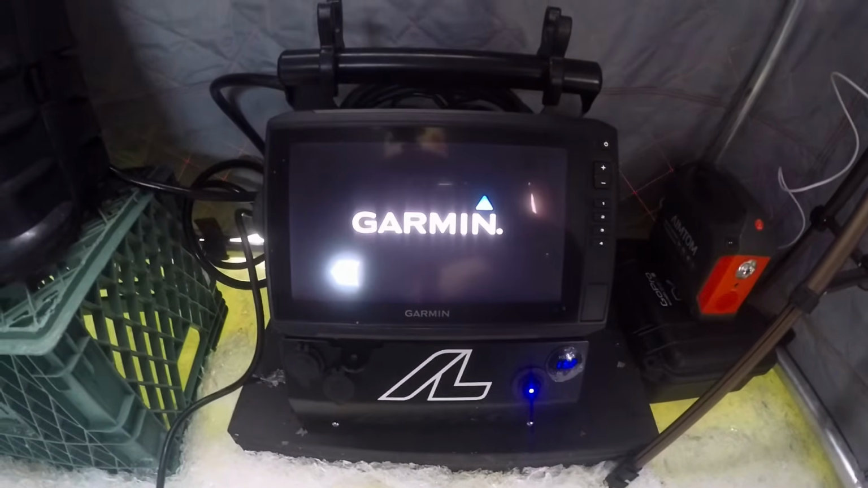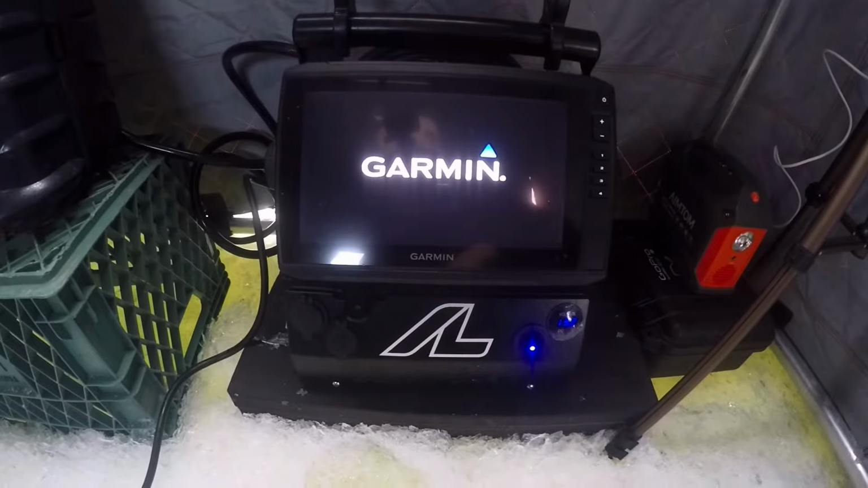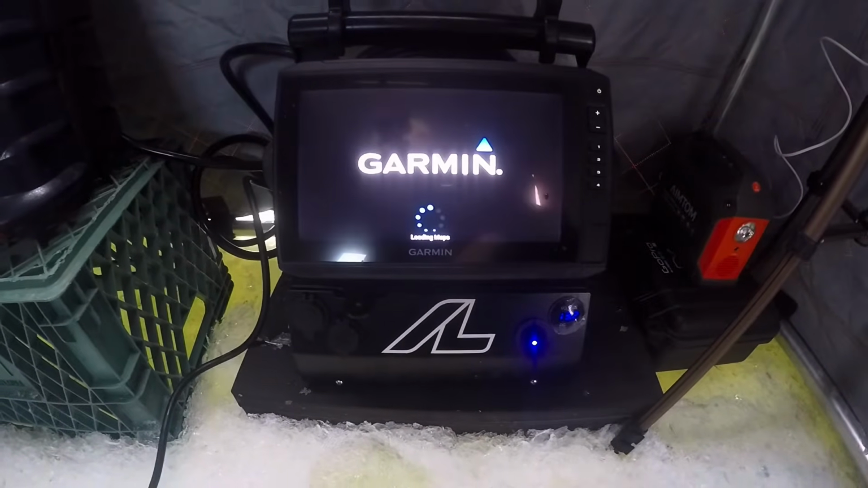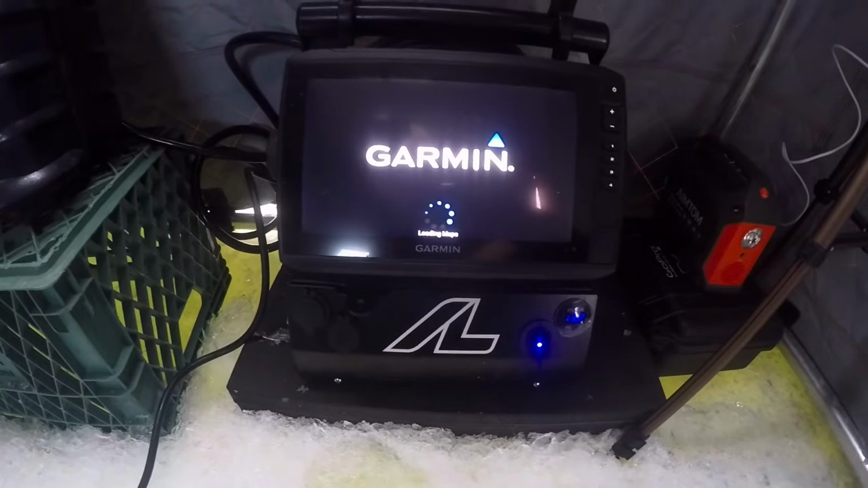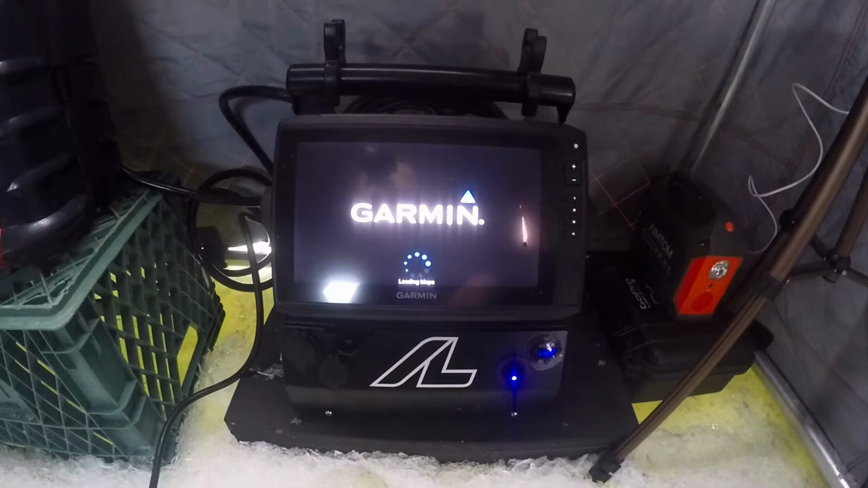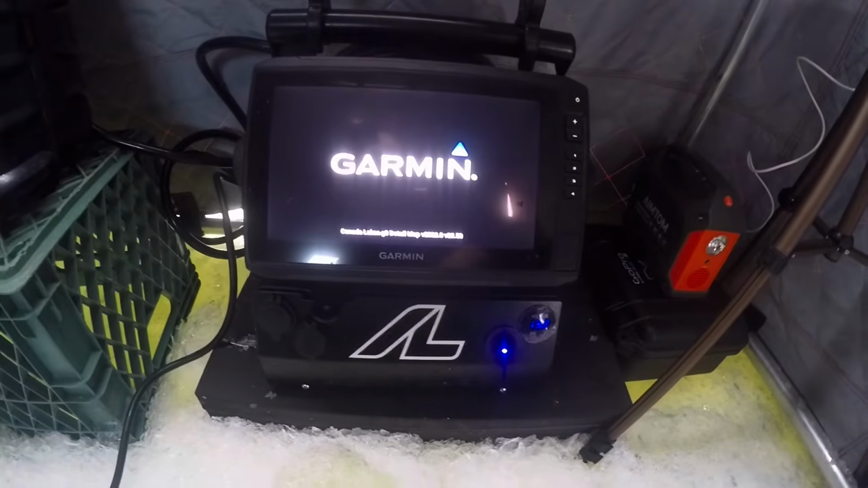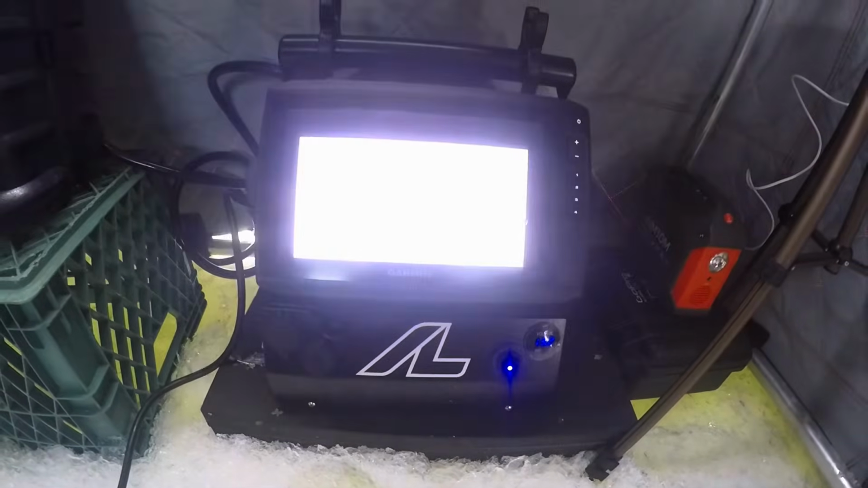And I've never killed this battery. I've used it for a good solid days, like 8-10 hours, and it's never even been too close to dying. So I think you would have no problem going a day and a half on that 30 amp battery. But yeah, that's pretty much the shuttle. Any questions you guys have, just hit me up with a comment below and I can try to answer it. It's pretty easy to set up.